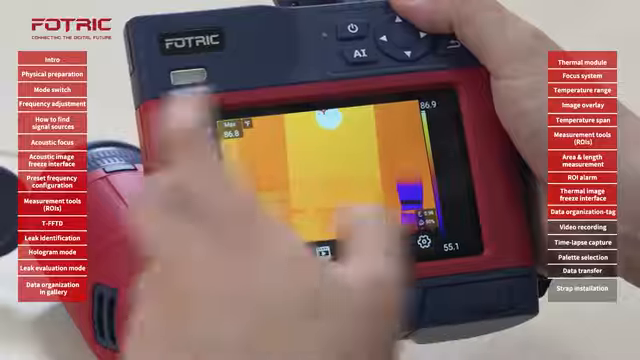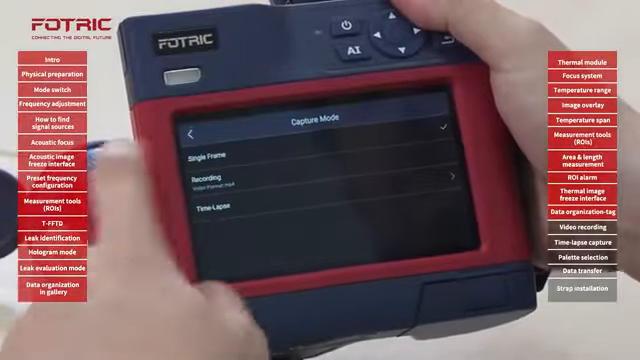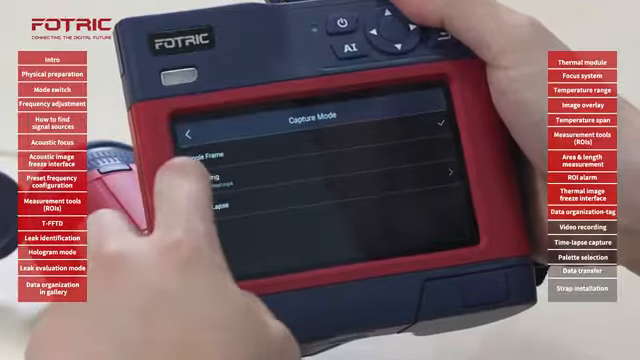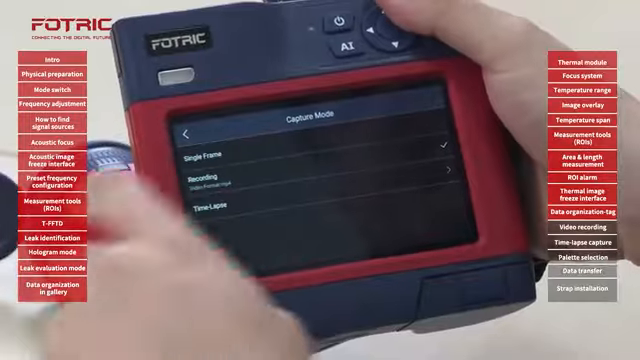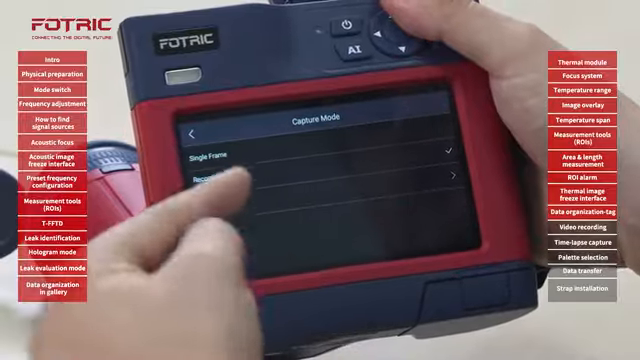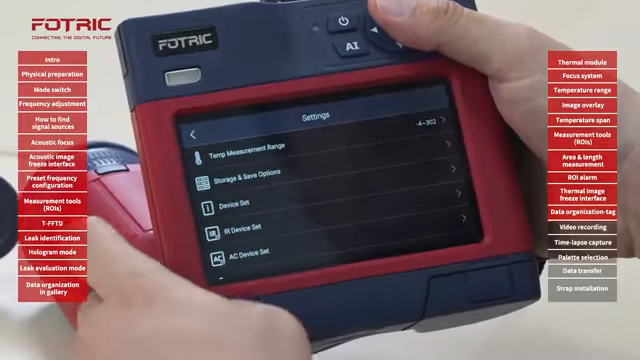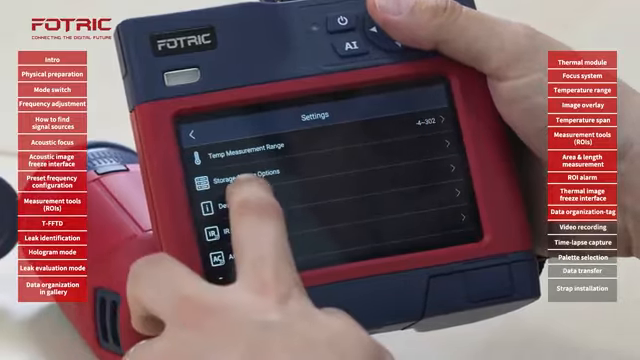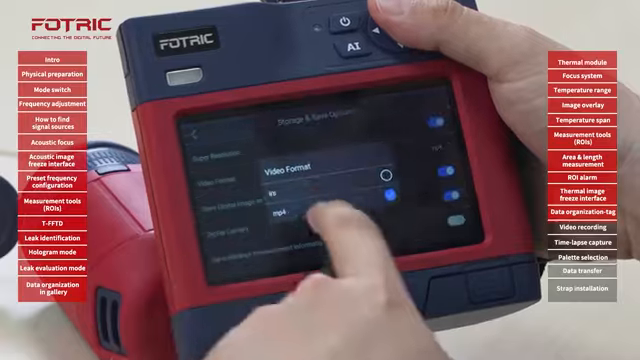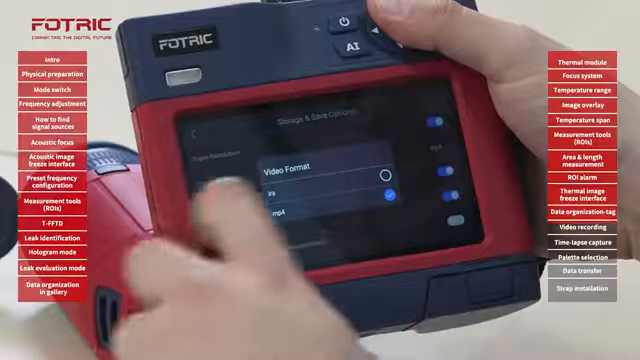If instead of pictures I want to record videos, there are 2 ways to do that. I can capture, instead of radiometric pictures, standard videos. Right now, the chosen option is MP4 because it is for non-radiometric videos. If I want a radiometric video, I will go to Storage and Save Options, Video Format, and switch to FOTRIC's proprietary radiometric video format, IRS.